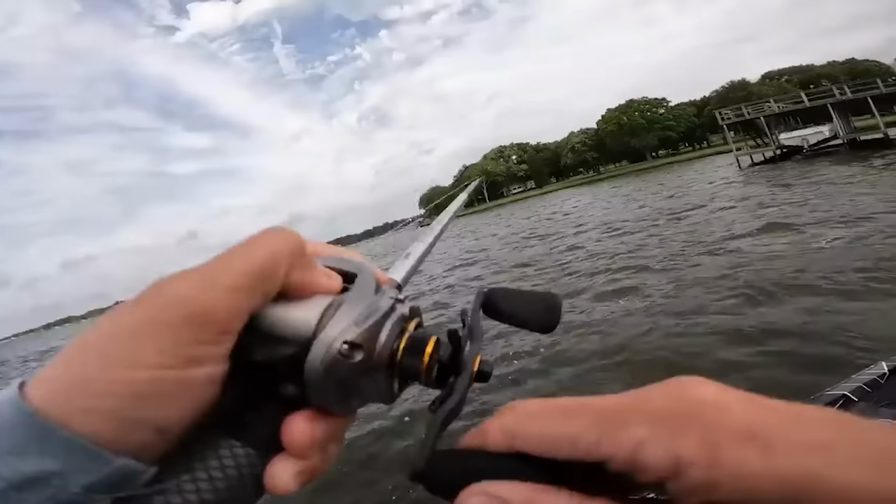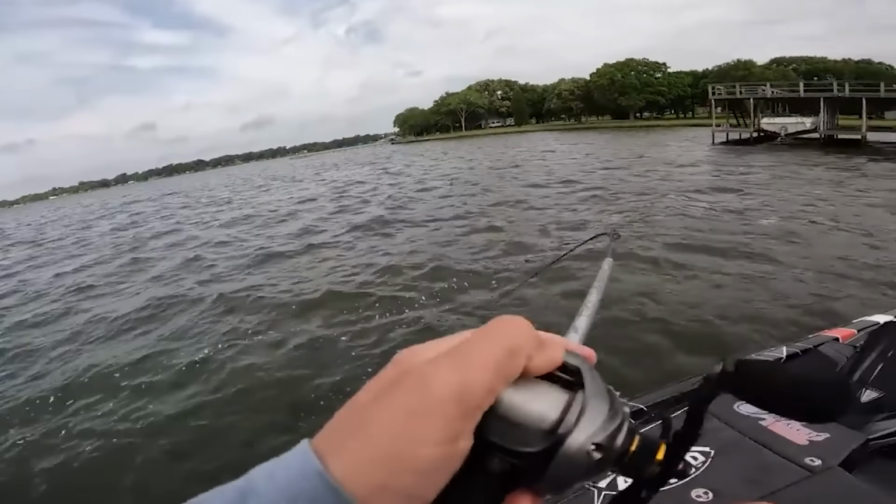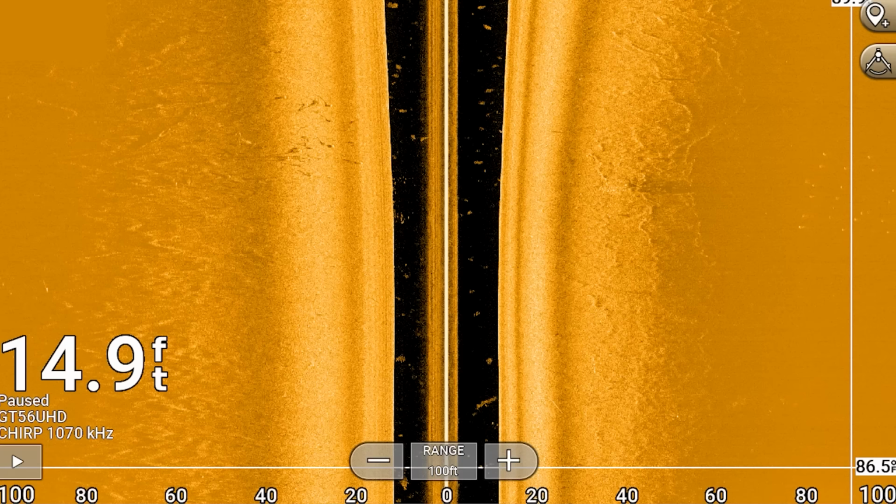So the first day that I went fishing here on this lake was amazing. It was mid-May, the brush pile bite was just beginning, and this was the first brush pile that I found on my map and that I stopped on. On the side scan image, you can't really see a whole lot besides a few fish on that left side there in that hard return closer to the boat, but that's not what I was fishing. I was fishing on the right side.